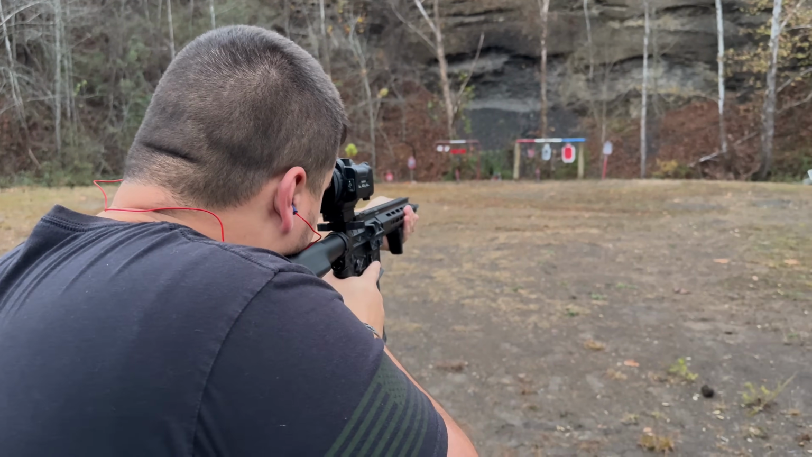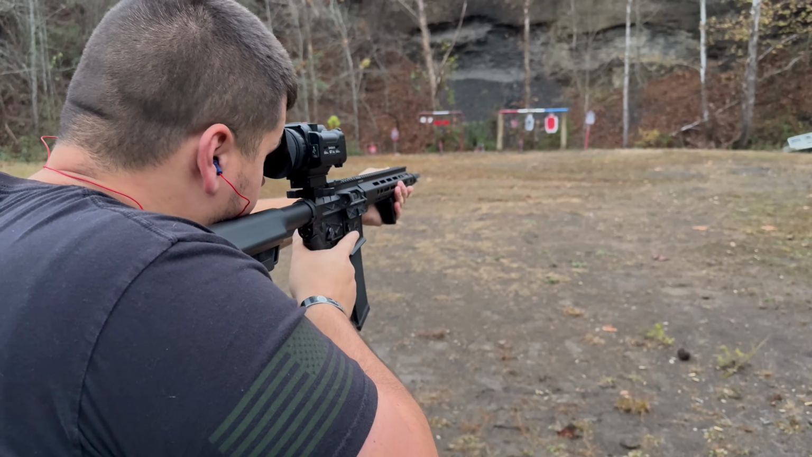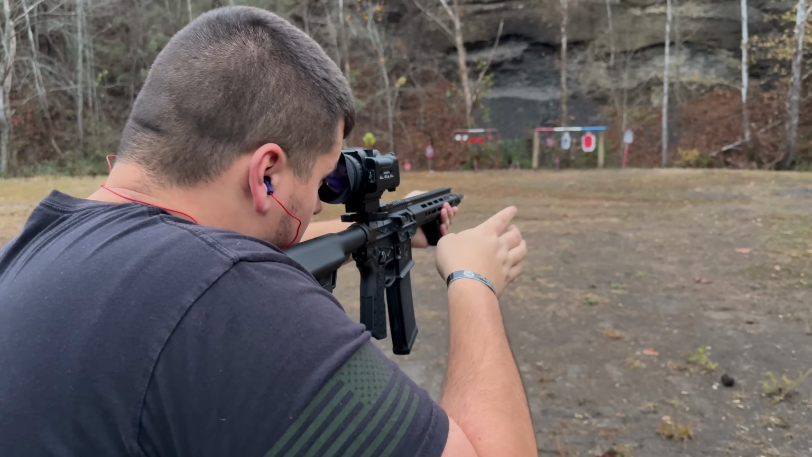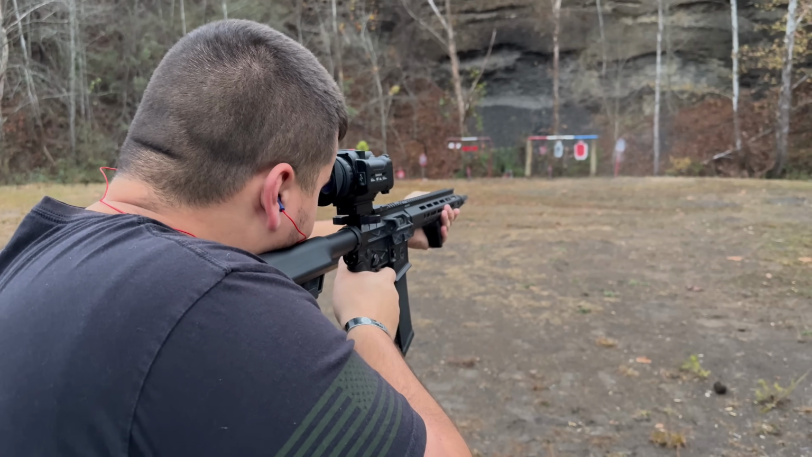Alright, so right now we have it in thermal. I can see the rail and I can see my hand, but I cannot differentiate between the targets downrange. So let's go ahead and switch it to thermal over night vision. This right here makes it to where I can see the targets a lot better. So now let's go ahead and take a few shots.